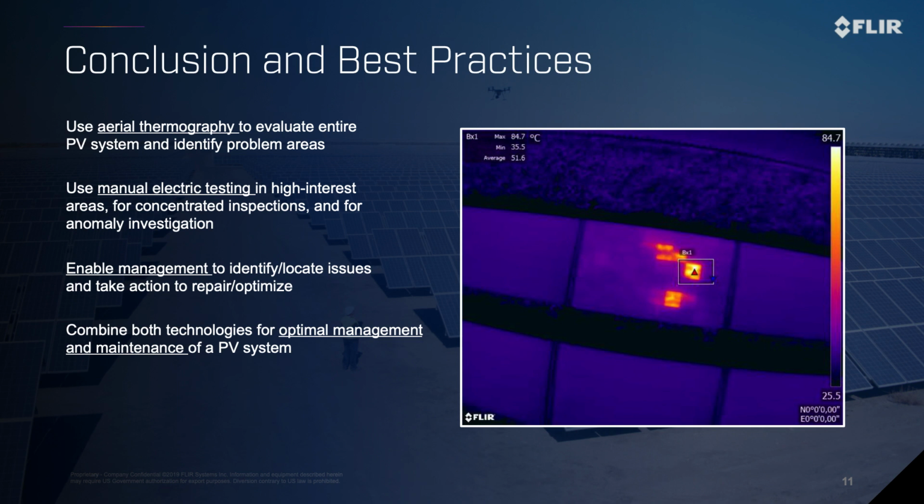These two data sets allow you to correctly identify a thermal anomaly. What that means is that the high resolution RGB visible imagery will allow you to confirm if that thermal anomaly that you are seeing in the radiometric thermal image, or the RJPEG, is actually an electrical issue impacting performance, or if it's a false positive caused by soiling or shadowing of the module.